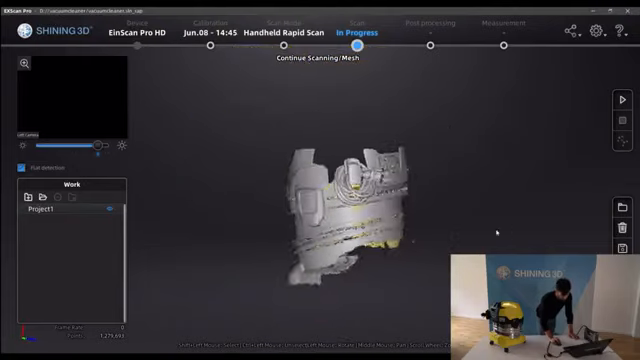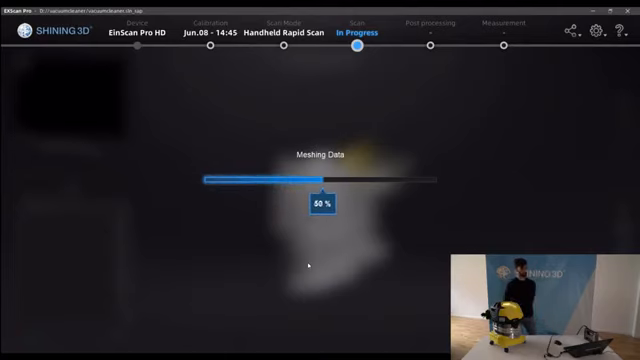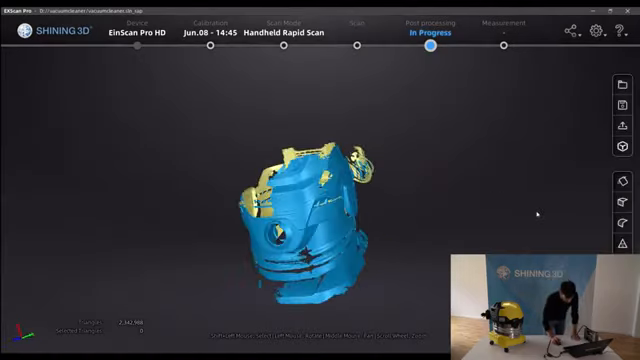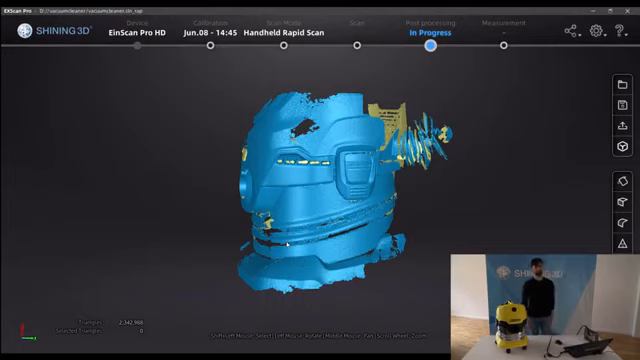We have the point cloud, and we will select the watertight model now. And as you can see, this is the result for a pretty fast scan without using any kind of support like sprays for the light, dark and reflective surface. Thank you.